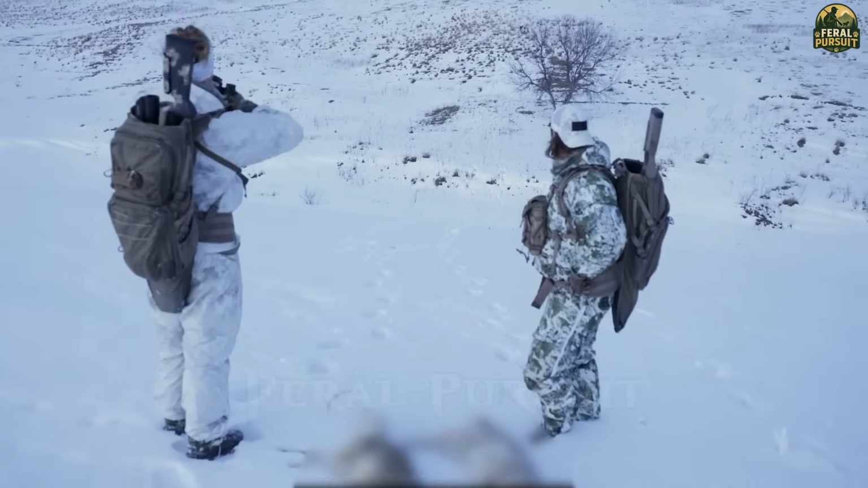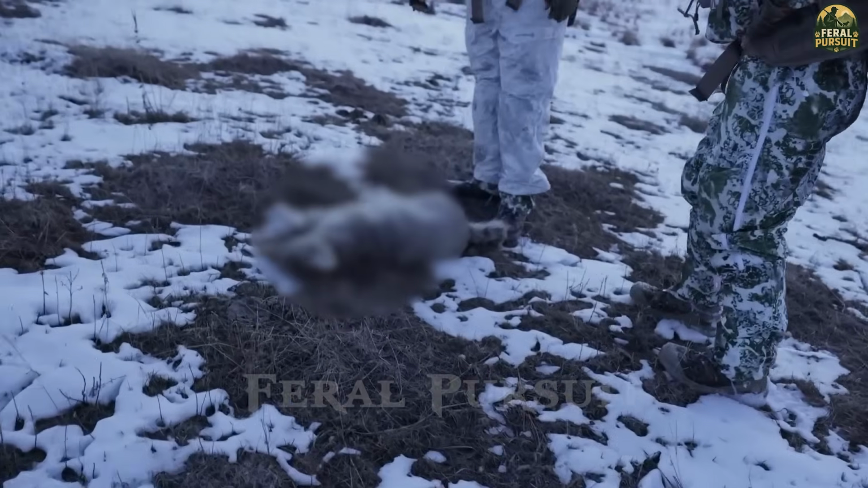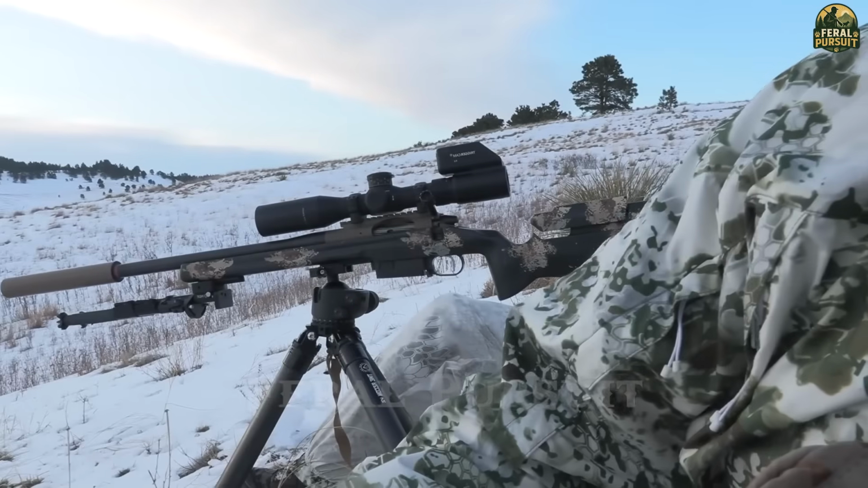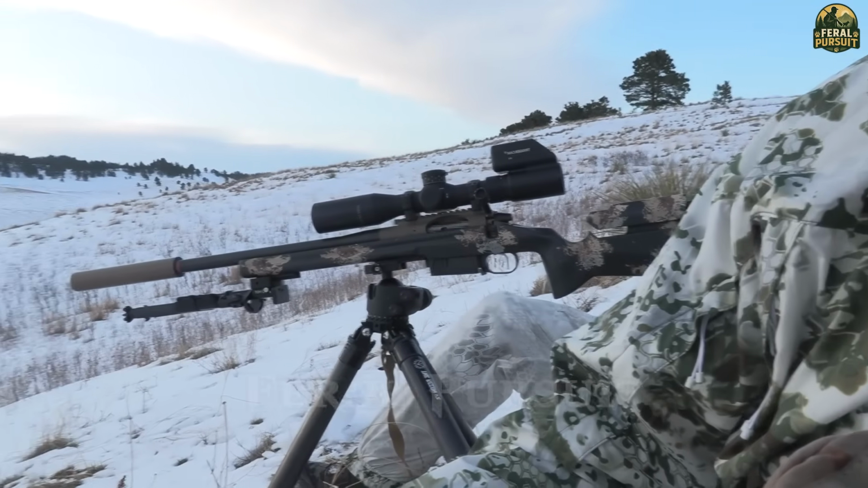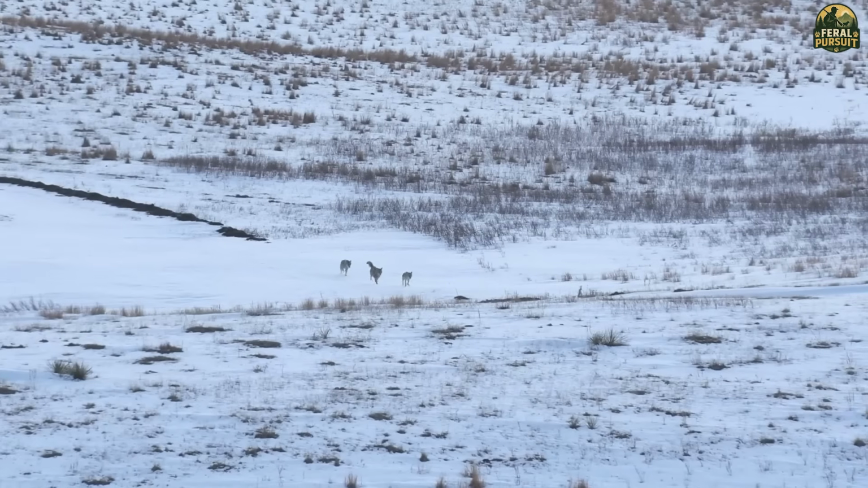Just as I finished cleaning up the scene, 3 more coyotes appeared in the distance, at first nothing more than black shadows moving across the blinding snow 700 yards away. By the time they were 200 yards away, their fate was unknown.